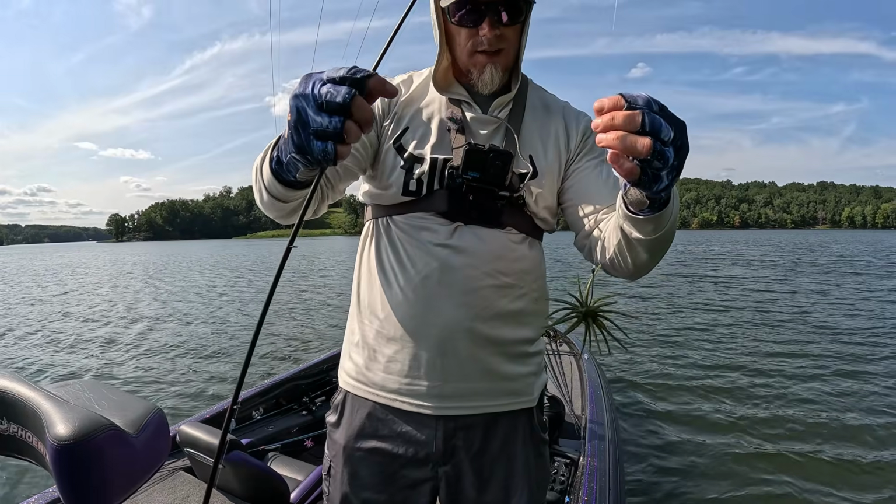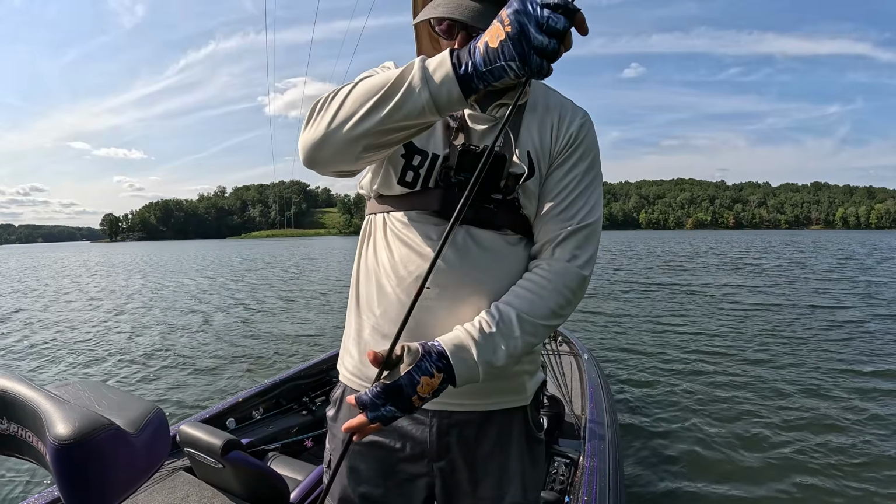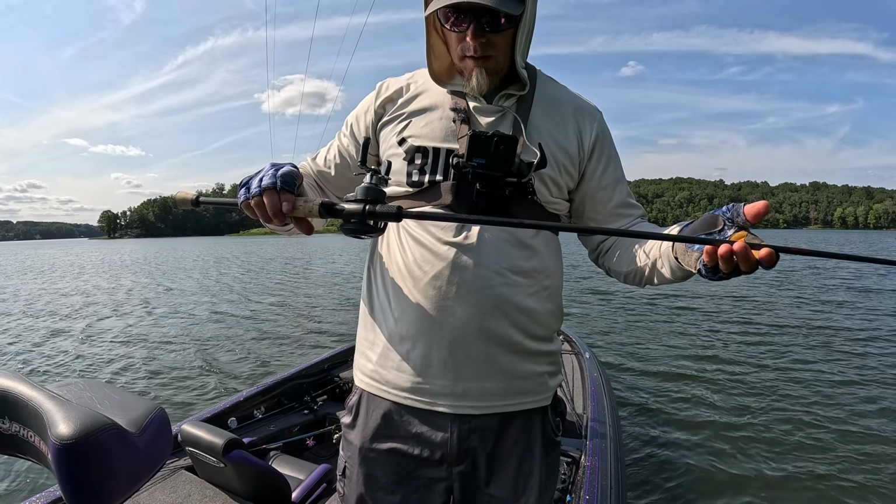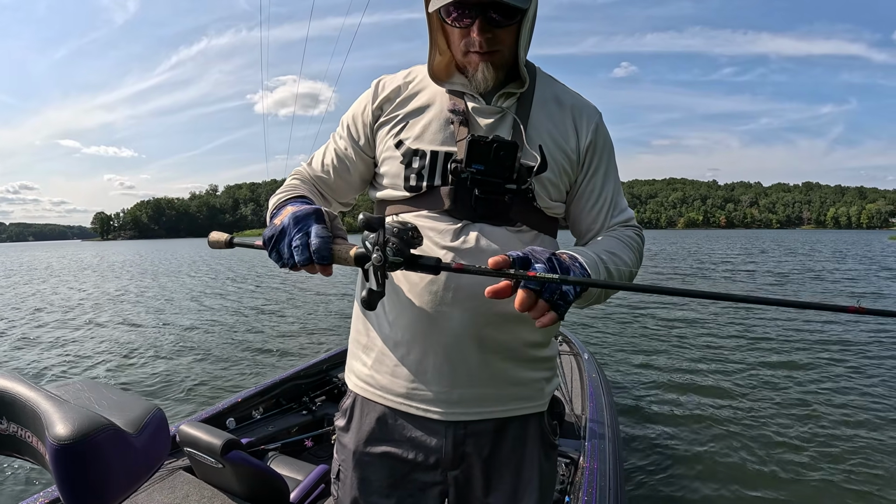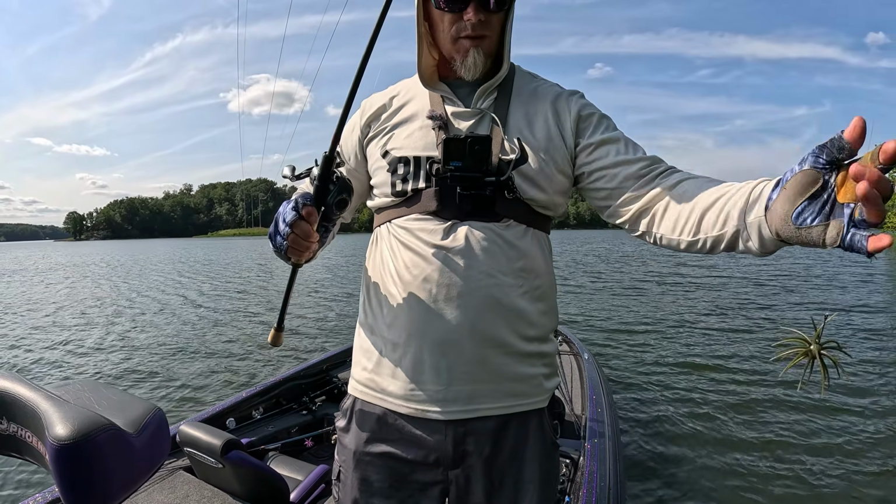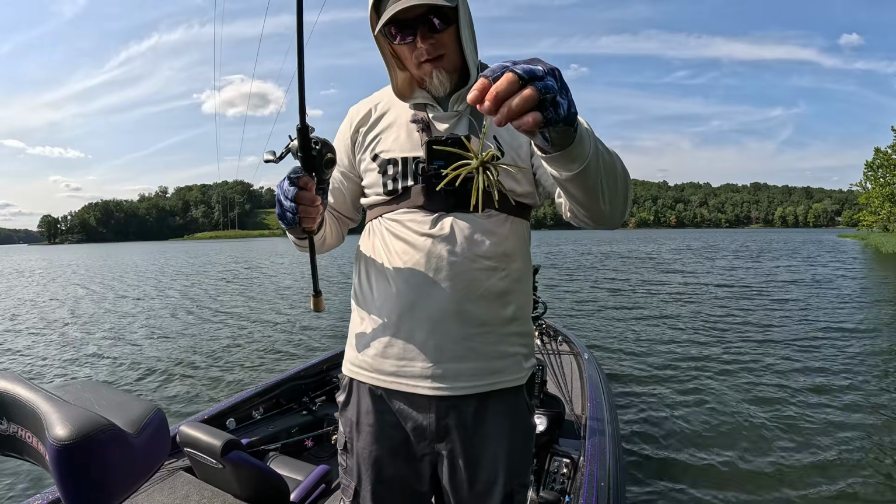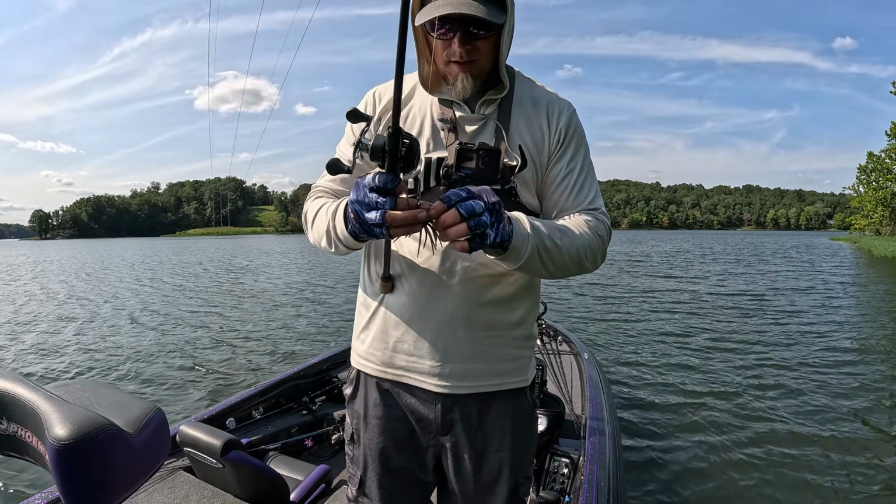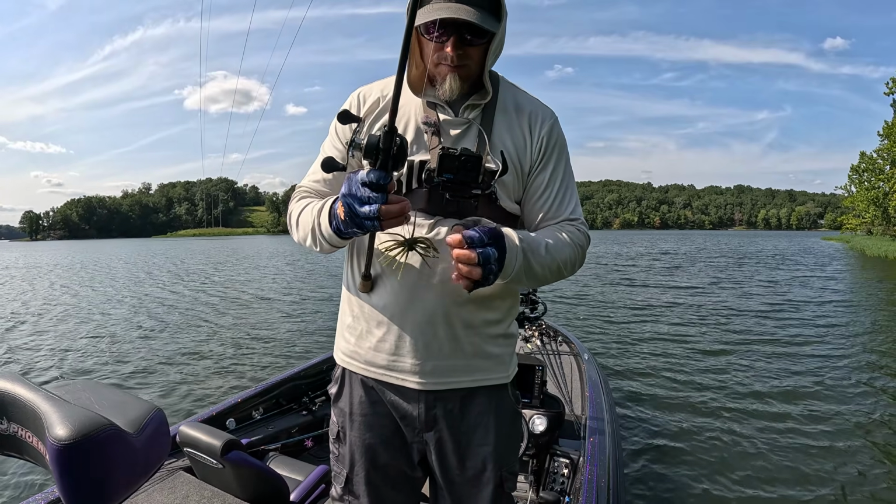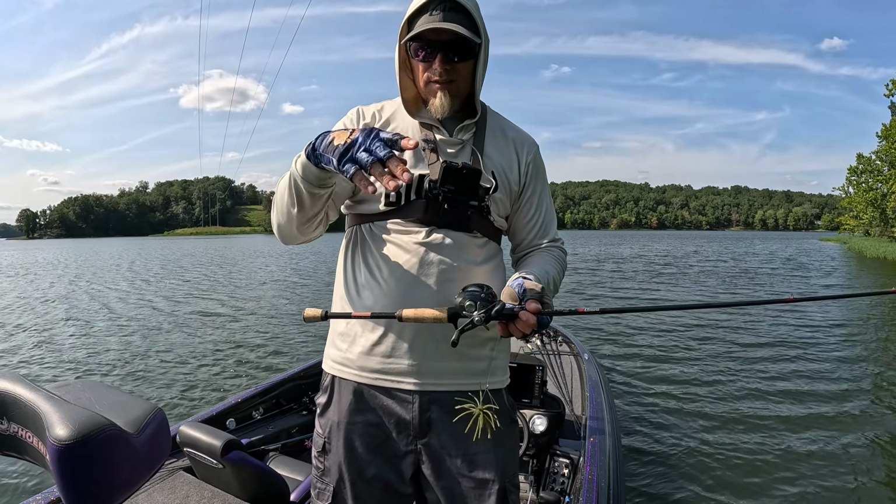I'm throwing it on 16-pound Sunline FC Sniper, and I like this spinnerbait rod for this. It's a 7'2" medium heavy fast spinnerbait rod by Vert, the Red Diamond series, but it's got some tip. You want something with some tip so you can really jerk it. You're fishing this thing like a jerkbait. It's just tap, tap, tap, tap. I believe this is a 19 millimeter size, which seems to be the best all-around. You're just popping it and popping it.